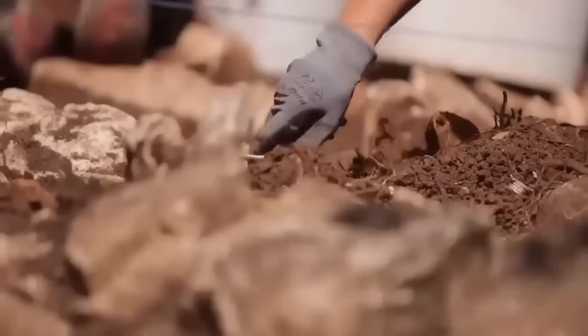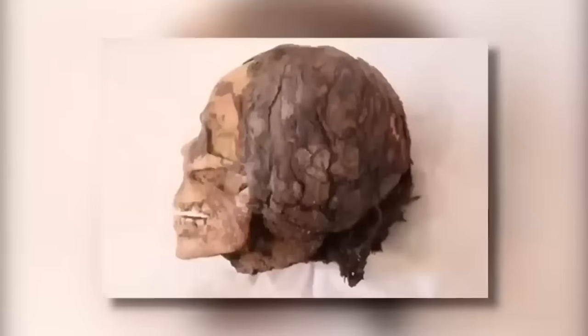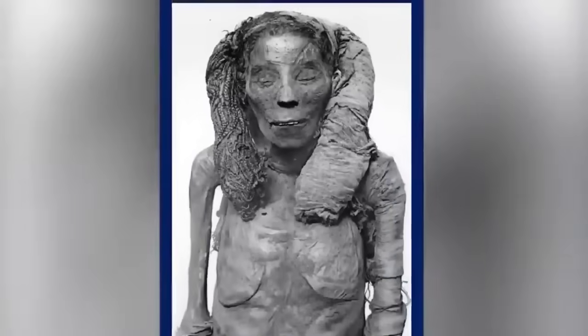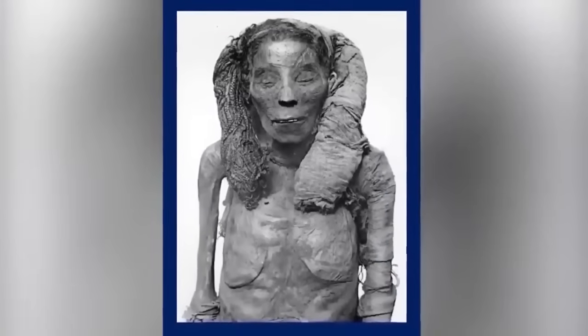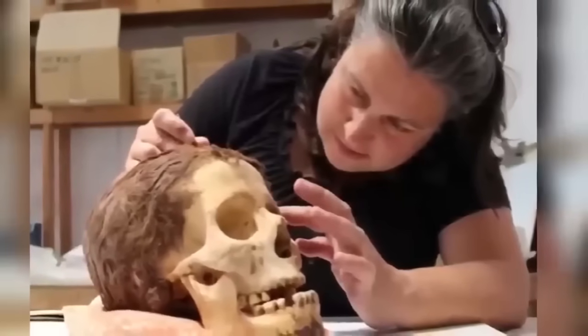Lady Rye. A perfect example of embalming for the archaeologists. This is Lady Rye, discovered in 1881. She is believed to have died at 40 years of age, and is usually referred to as the oldest mummy which has ever been found.